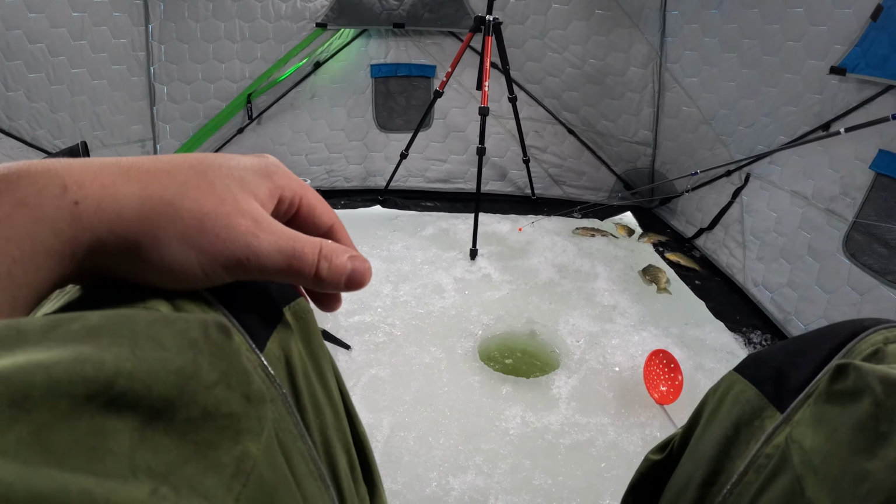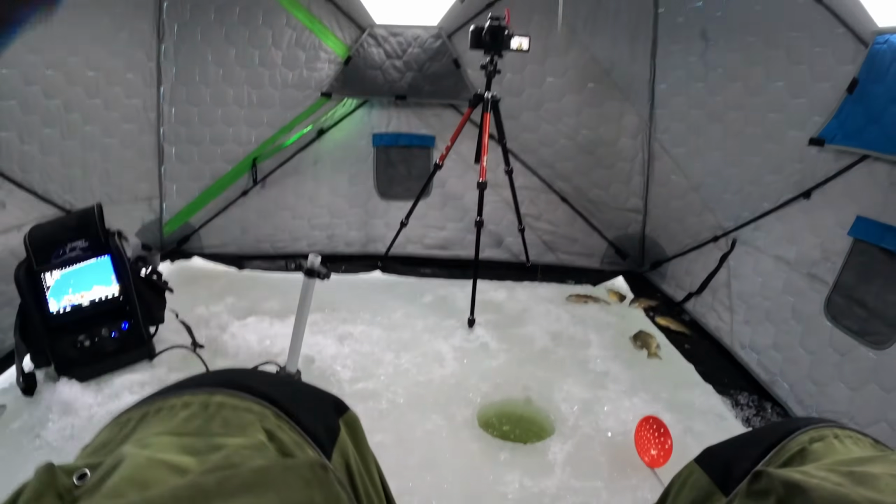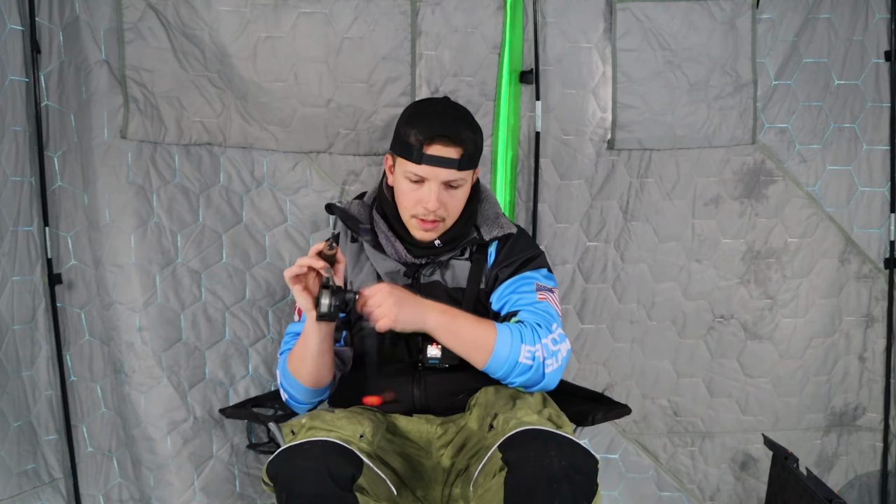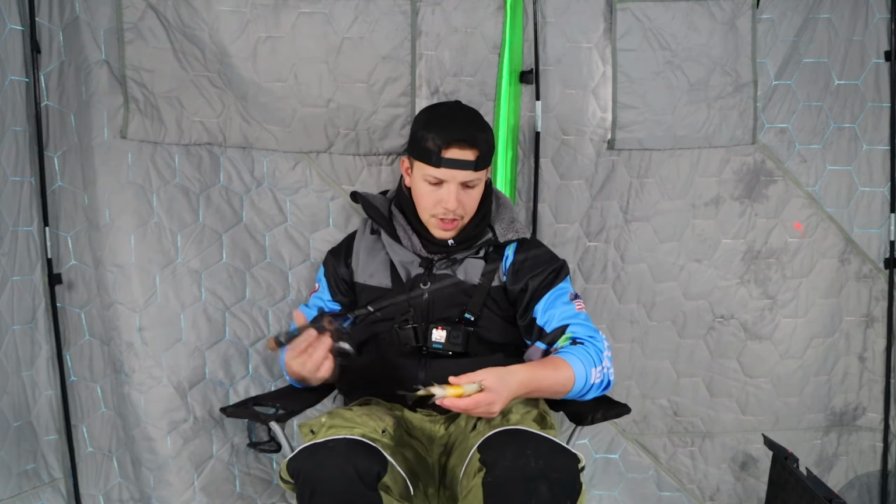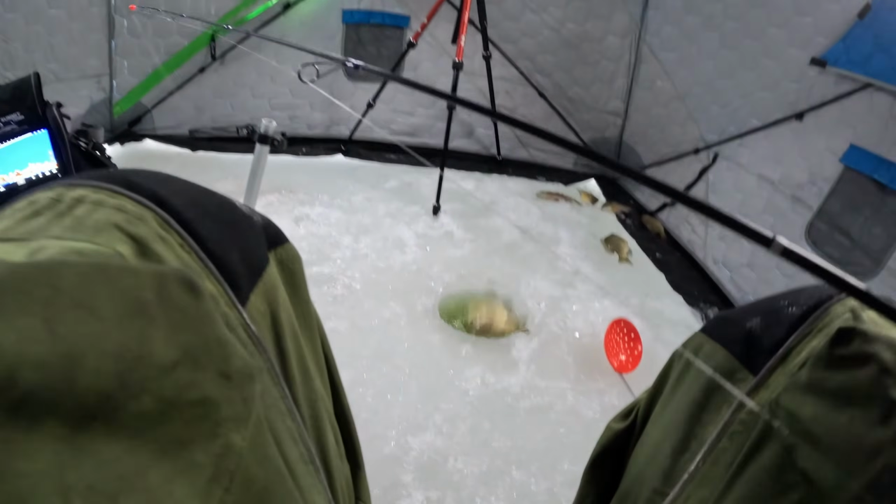Especially this fish coming in right now, really hot, just sitting on it. Some of them are being finicky, and that's just how it's going to be. But oh, he liked that. There we go. Again, not a giant, but still a nice fish.